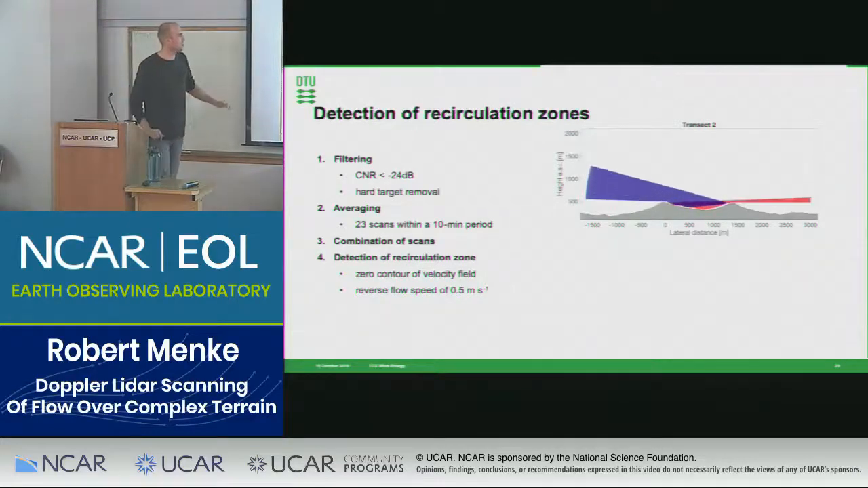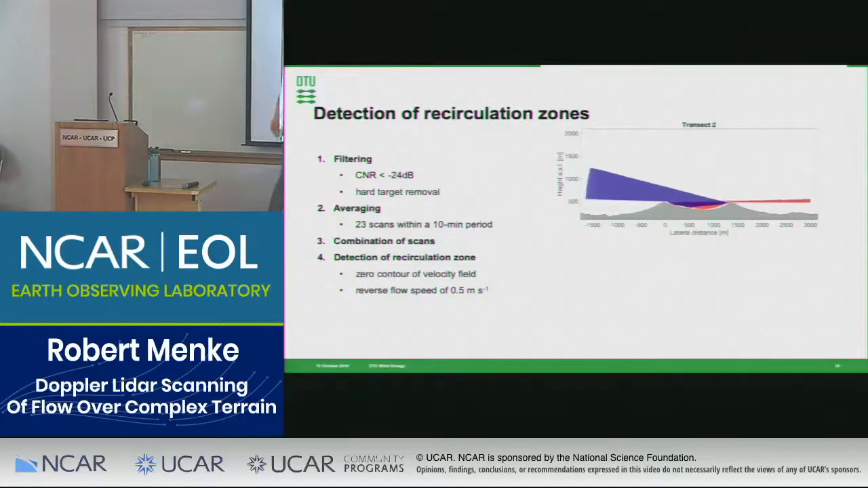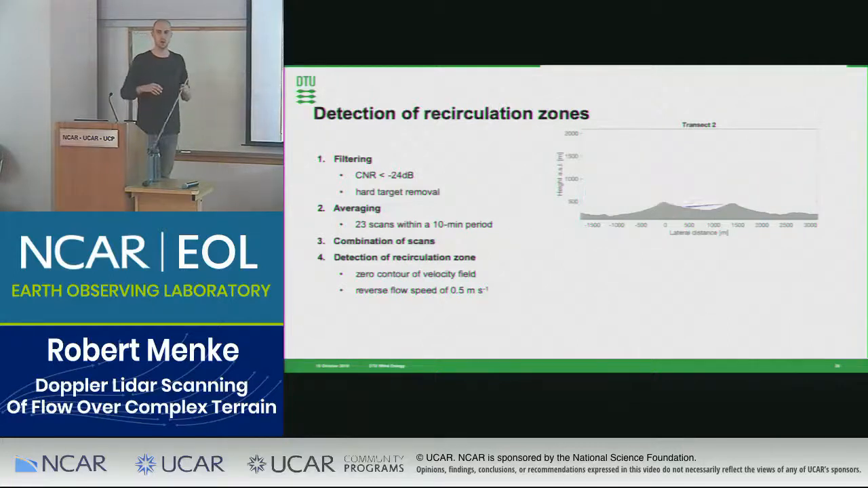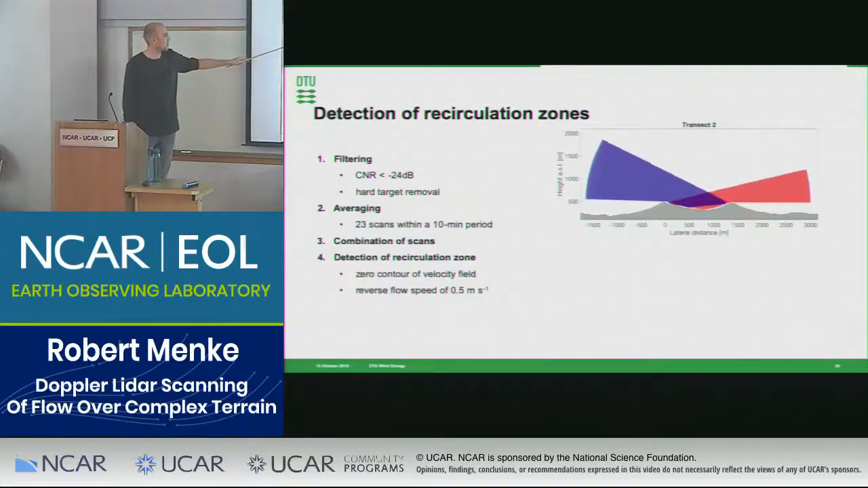And again, I made an animation, showing that with our scans we basically cover the entire space within the valley where we want to see the recirculation zones. So this was a perfect way to assess these. Here we filtered just by a CNR threshold filter, as we were not required to have a far range, because recirculation zones were expected to occur within about 1.5 kilometers from the lidar, so we didn't have a high requirement on range. So CNR filtering, and we removed hard targets.